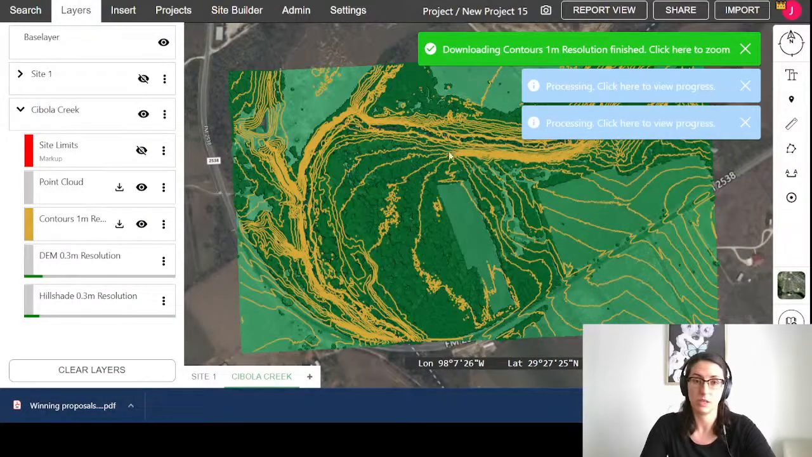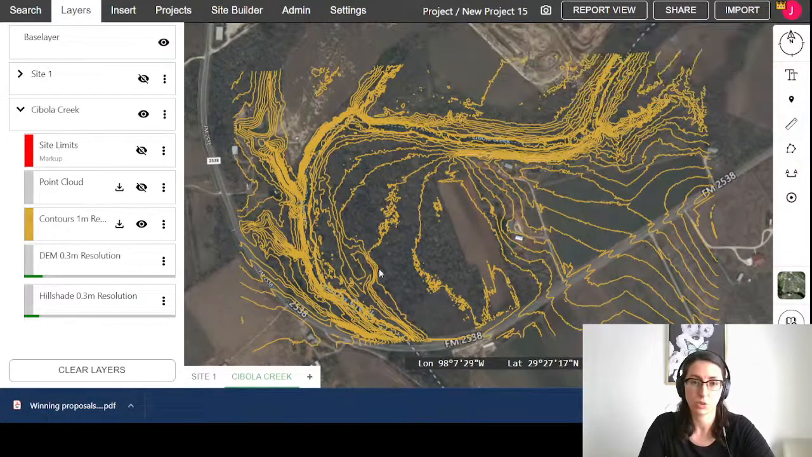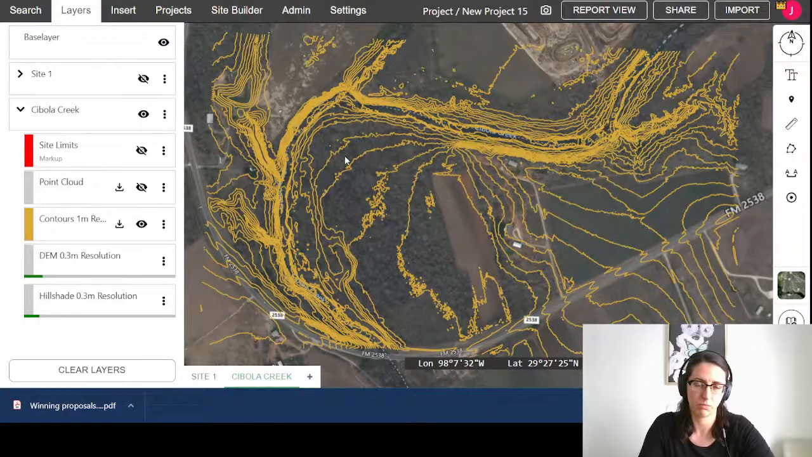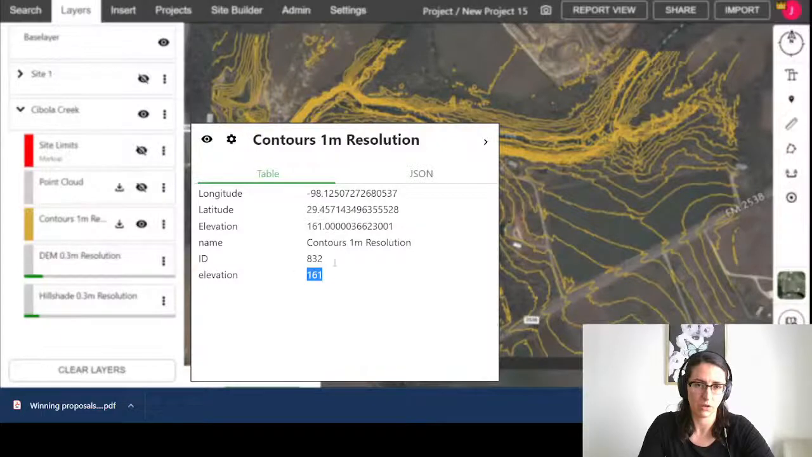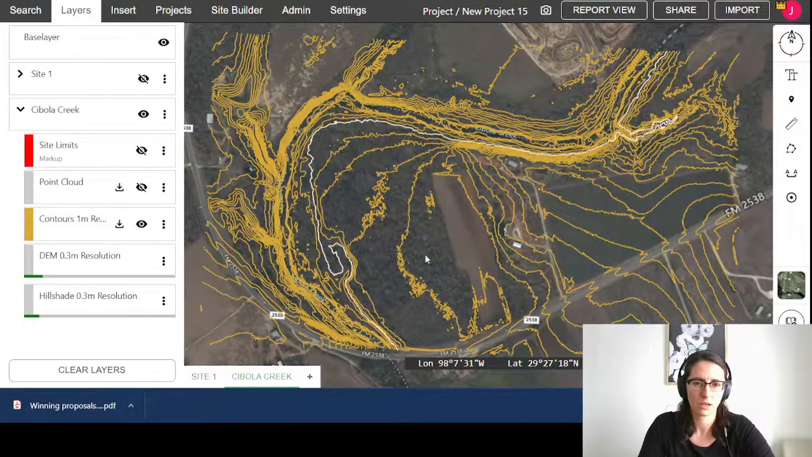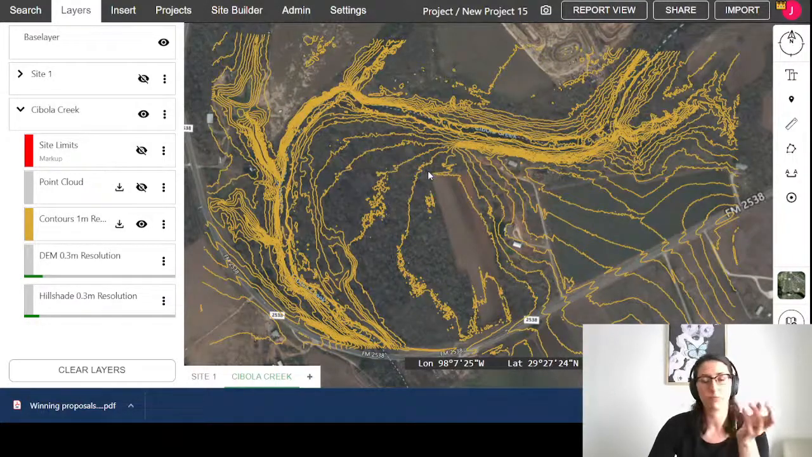And you'll see the speed of this happening. I'm going to turn off that point cloud so we can see our contours here. So again, the speed of this happening is pretty fantastic to get that immediate sense of what's going on the ground. You can click through as well for the elevation data there. And so you can query them, check the elevation data.